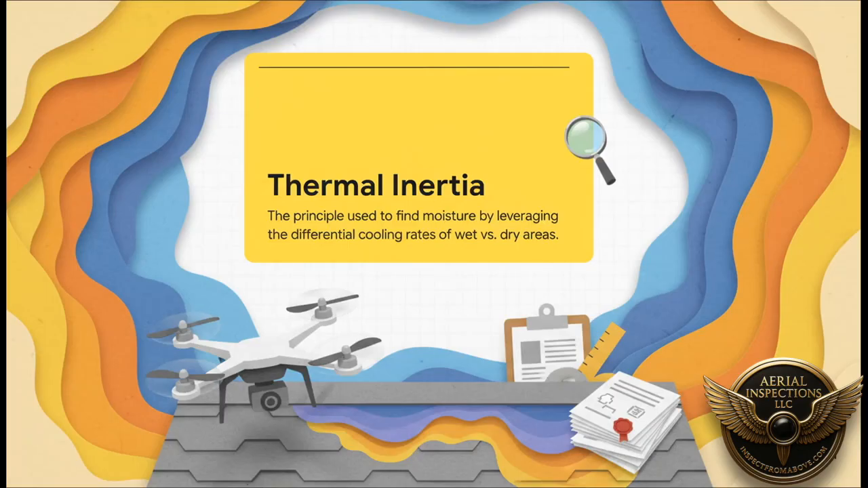And the whole thing really hinges on this one key scientific principle: thermal inertia. Okay, think of it like this. On a hot, sunny day, the entire roof just soaks up the sun's energy. But after the sun goes down, the dry parts of that roof cool off really fast, while the hidden, waterlogged insulation holds on to that heat for much, much longer. And that temperature difference is the glowing breadcrumb trail Jane is looking for.